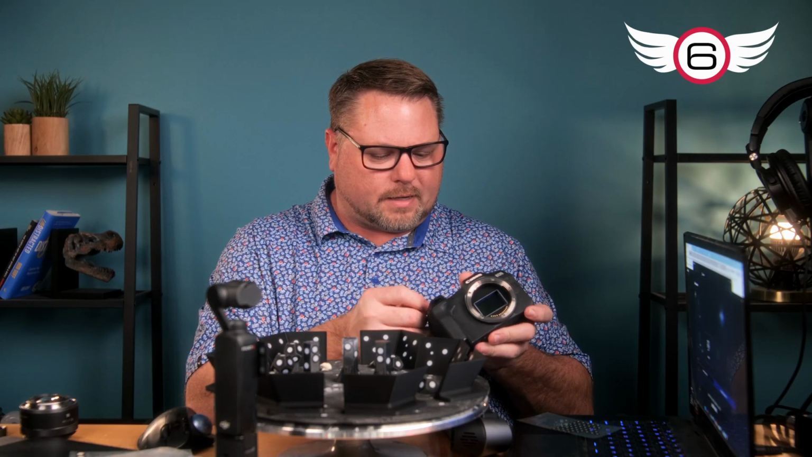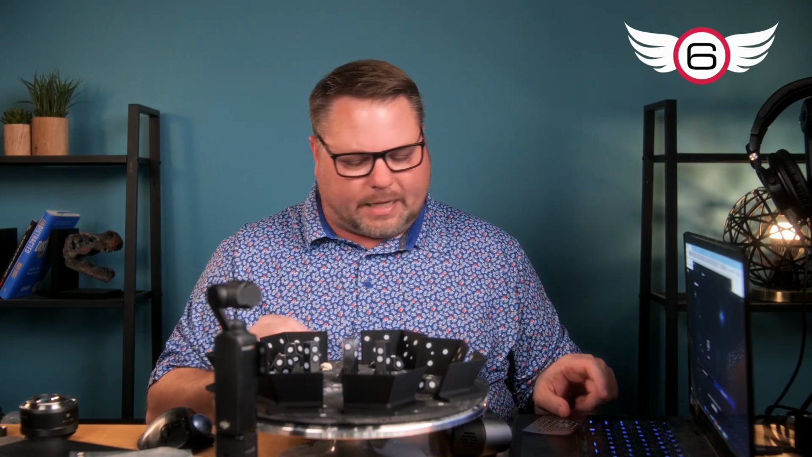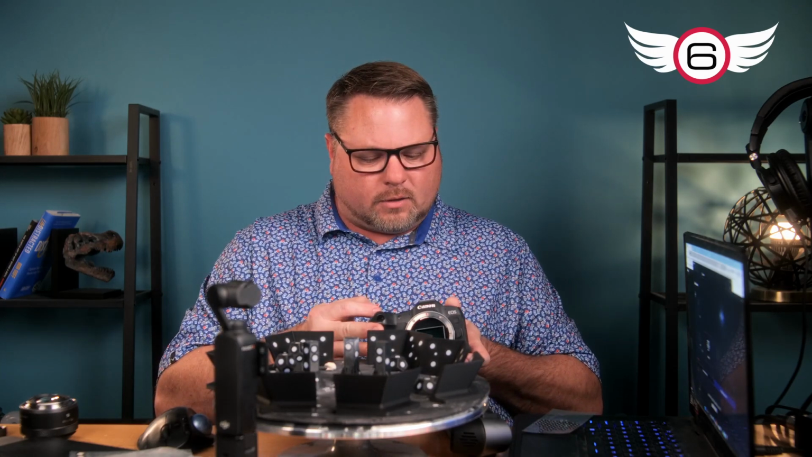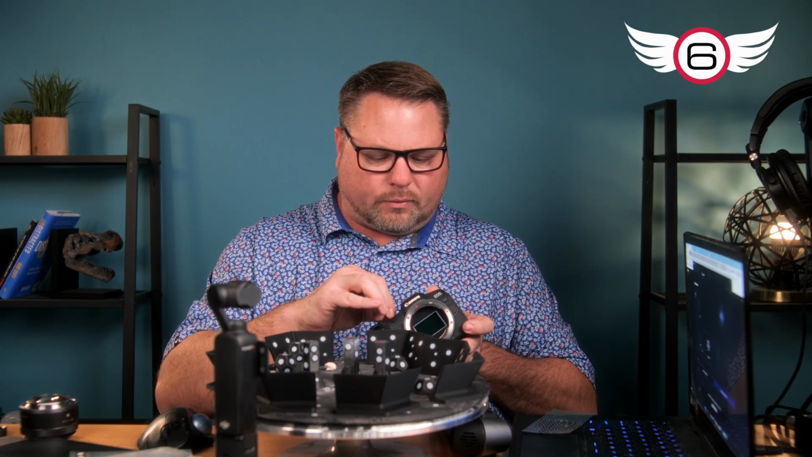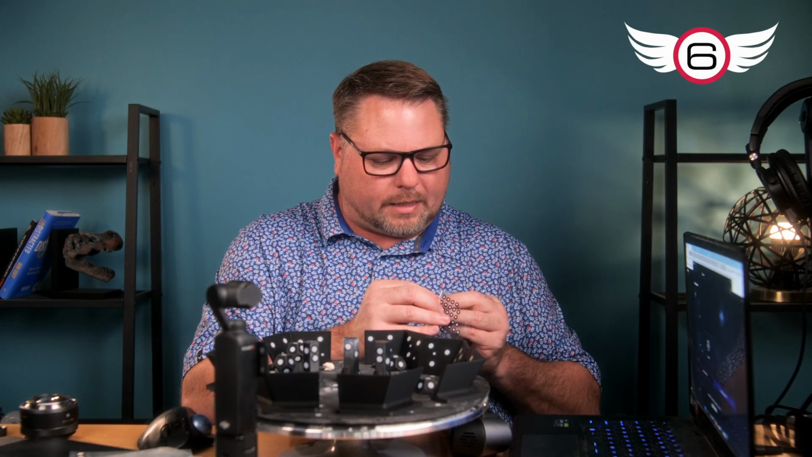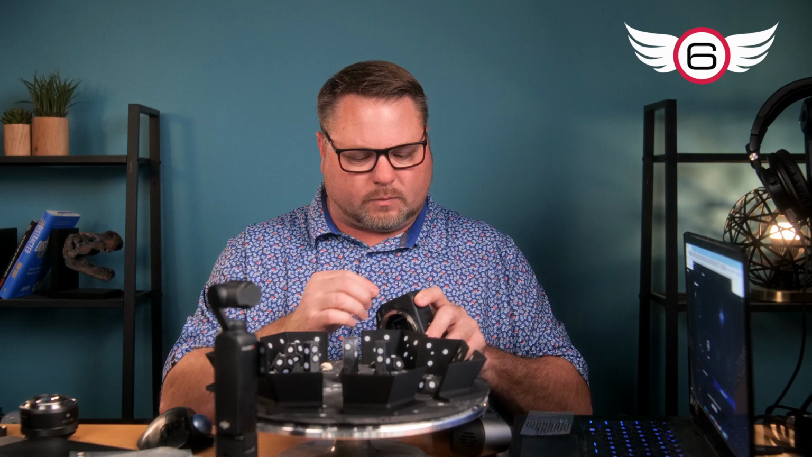I'm going to stick these dots on here, and there is a feature in the software that allows us to automatically take these dots out of the final model so that we won't be seeing them later on. I'm going to stick probably about 3 to 4 dots on each side of the camera, and then I will be ready to scan. So I'll fast forward this part for you.